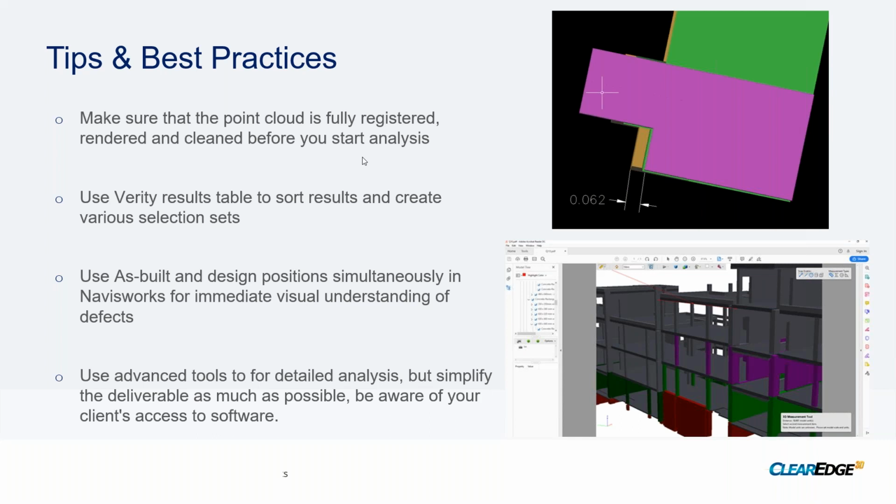And then using the as-built design position simultaneously in your Navisworks model, not so much for understanding of the defects, but what impact it has on the surrounding items, what impact it has on the rest of the project. As I said, is that deviation making a passage narrower? Is it making a staircase narrower? What are the other impacts that it has on your structure?